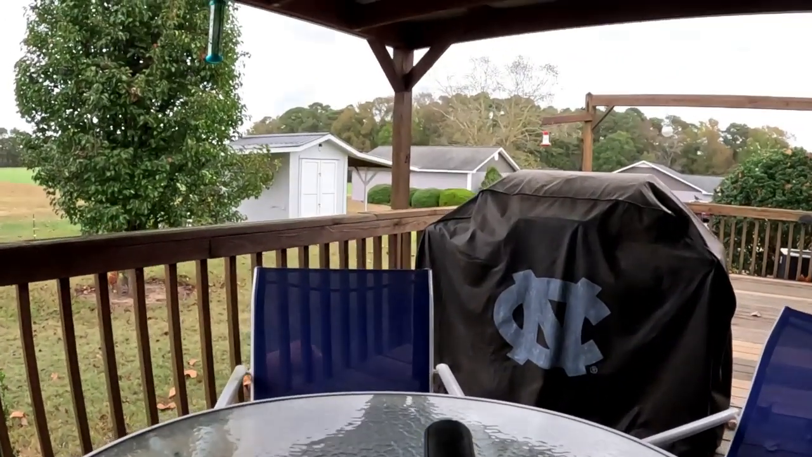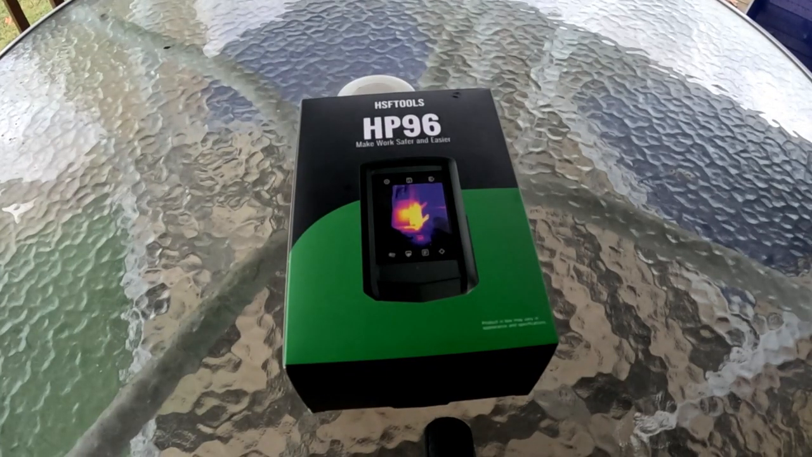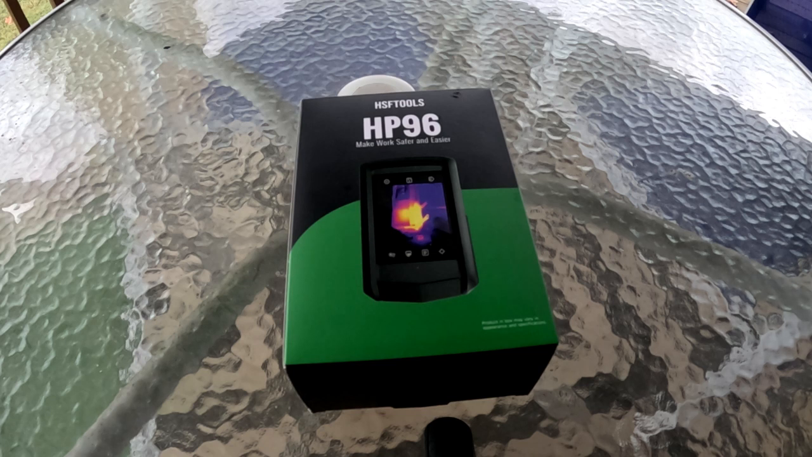It's a cloudy day here in North Carolina. Got about round 3 probably to get some more leaves up in the front yard. It's been kind of slow. It hadn't really had any cold weather yet. No freezing temperatures, nothing. It's 75 degrees right now.